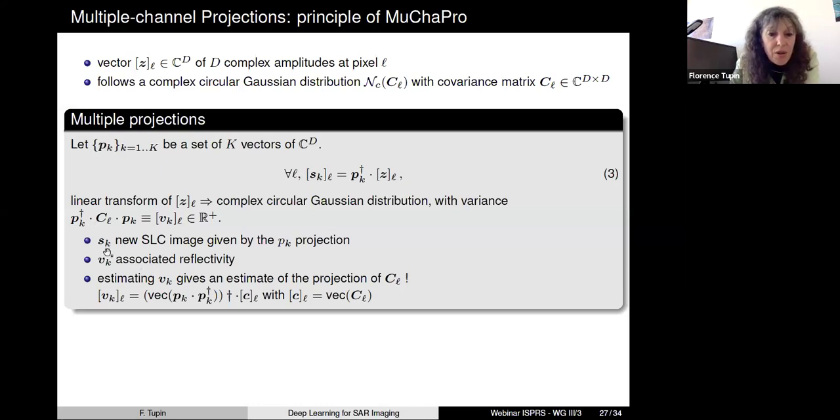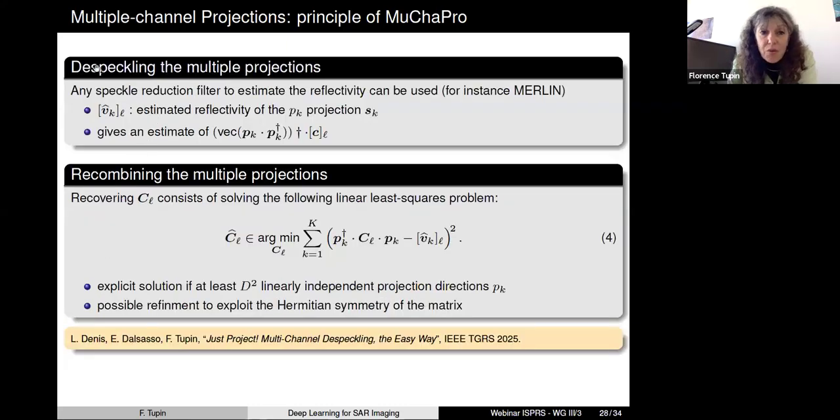Okay, so now what I will do is to try to find an estimate of this reflectivity, because I will be able in this case to have some link between this reflectivity and the coefficients of the covariance matrix. So you can use some speckle reduction for the multiple projections. You will have some estimations, and each of these estimations of the reflectivity gives you an estimate of some projection of the covariance matrix that you are looking for.